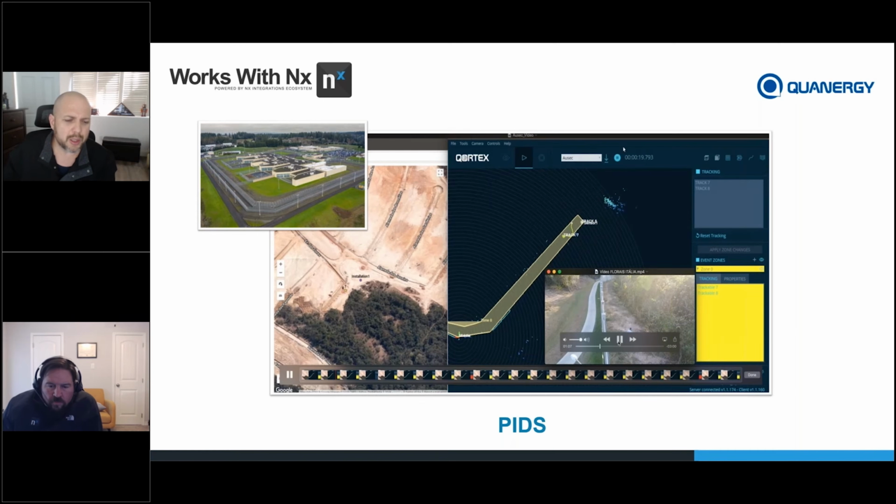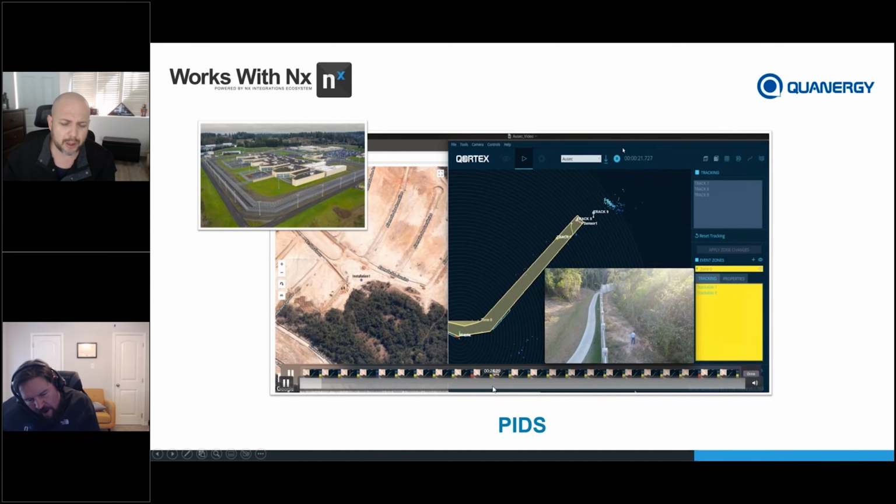One more to show you. This is another PIDS for corrections. As I mentioned, we could create 3D object zones. You could create the exterior soft alarm. You got that barbed wire in the middle, and then you got the interior fence line that triggers all kinds of different events. In this environment, you see that they're also triggering a third-party drone.